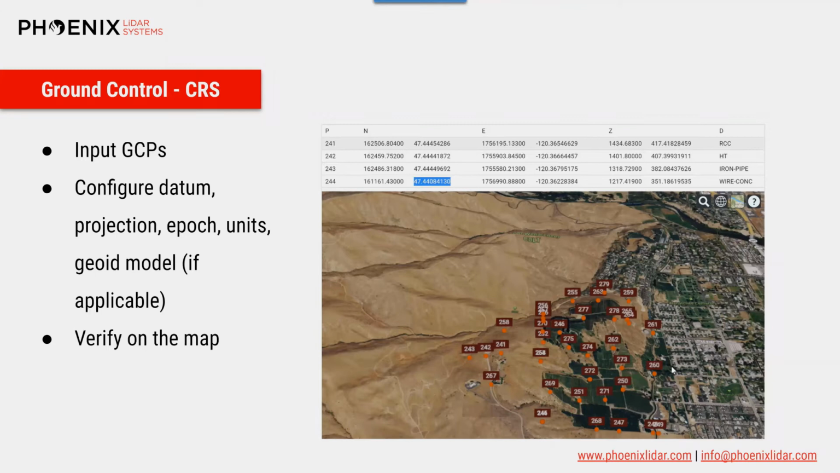While uploading GCPs, you first have the option to configure the datum, projection, epoch, units, and geoid model. LiDARMill will then display your GCPs on a 3D map for you to verify that your GCPs were input correctly. There are various map layers to select from, making it easy to verify the location of the GCPs.